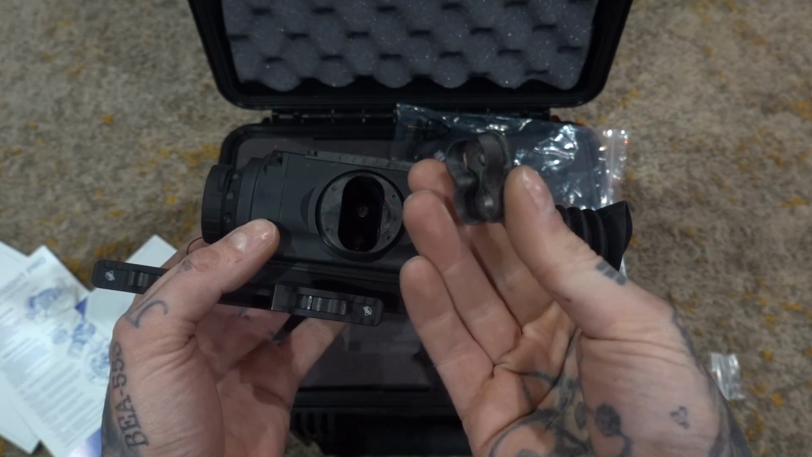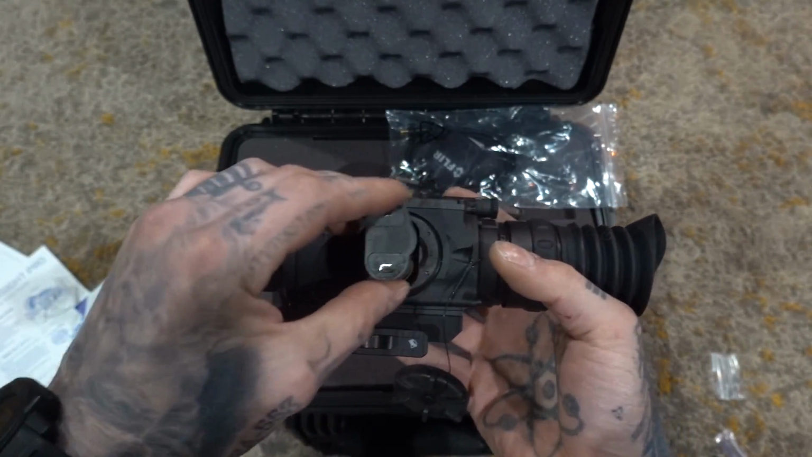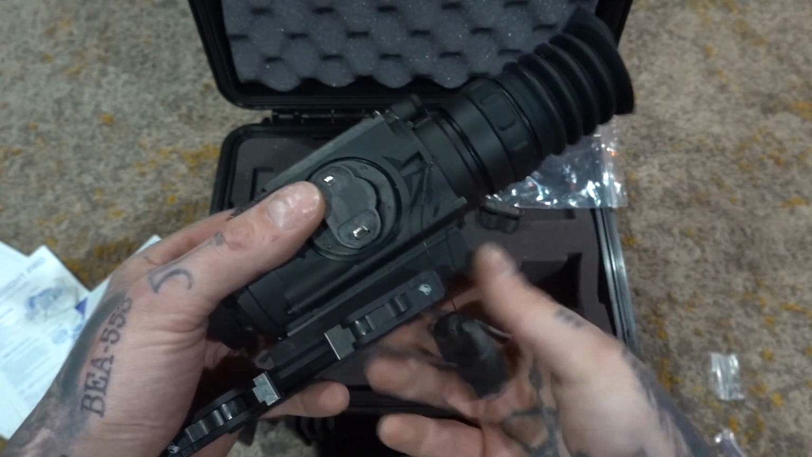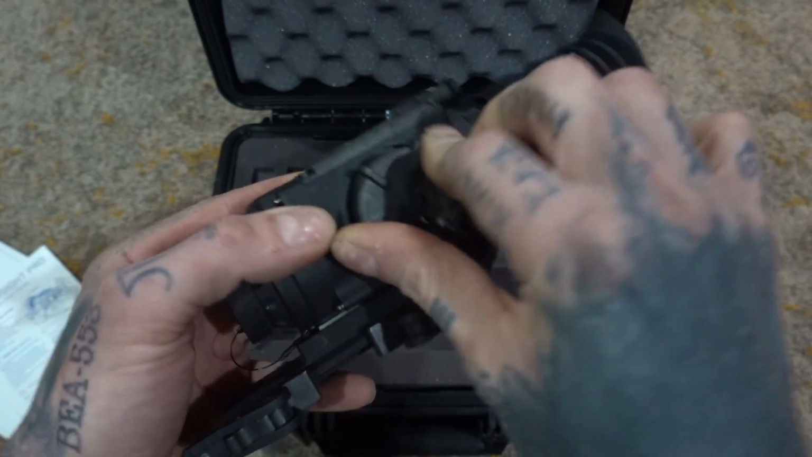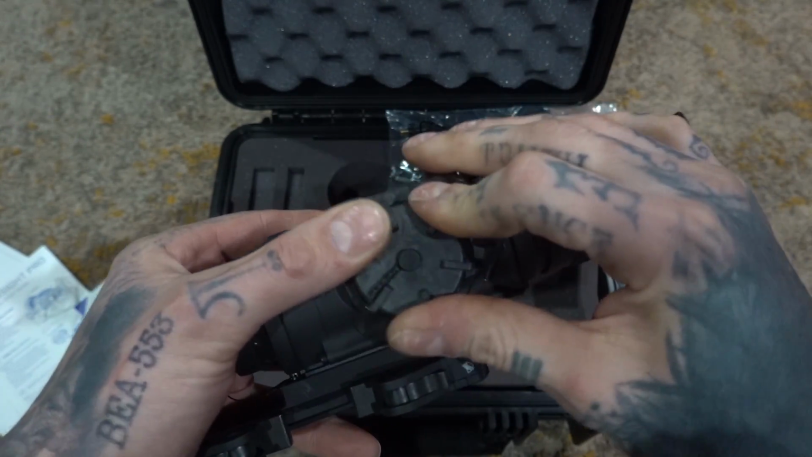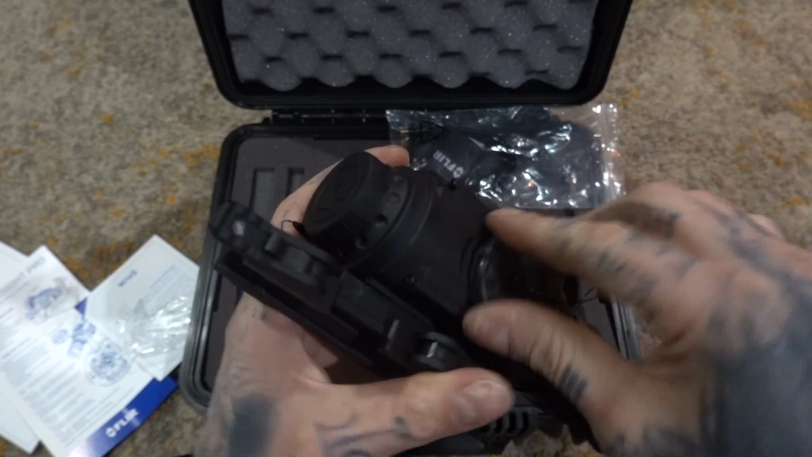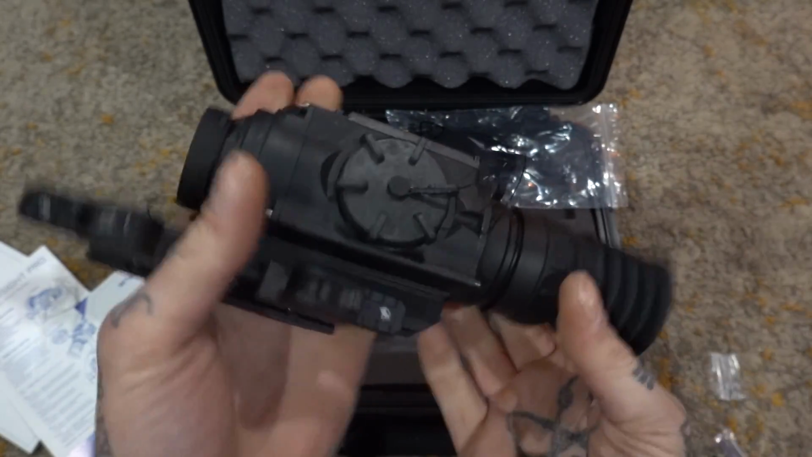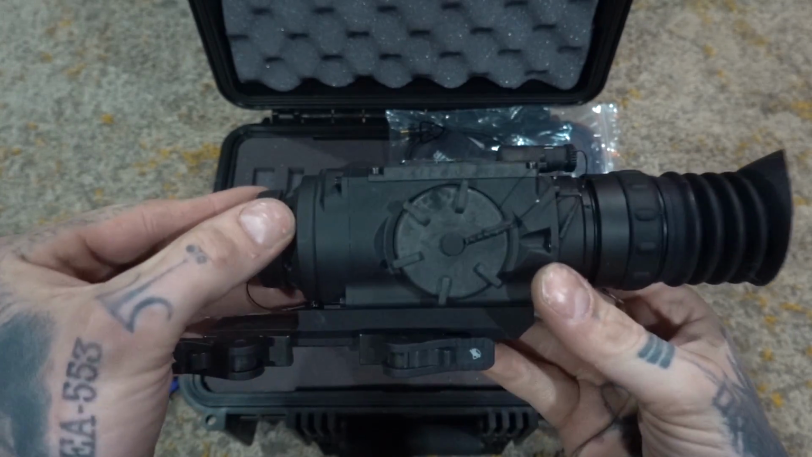So here's our other one. This will go in just like that. And then this cap is O-ring sealed. This is water resistant, not necessarily waterproof. The one that I demoed, I obviously didn't put underwater because I didn't want to have to pay for it. So I have no intentions of putting this one underwater, but I'm sure it will get rained on. And I have zero doubt that it will be totally fine.